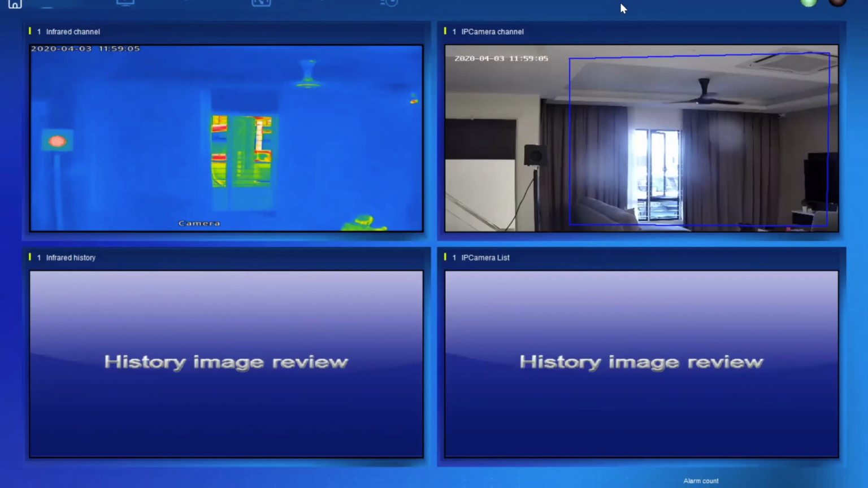This is just a general question. Is this monitoring of temperature made mandatory by some regulation, or is it on a voluntary basis? Are there any instructions for companies to make it mandatory? Do you know anything about that? I joined a bit late, sorry. Okay, no problem.